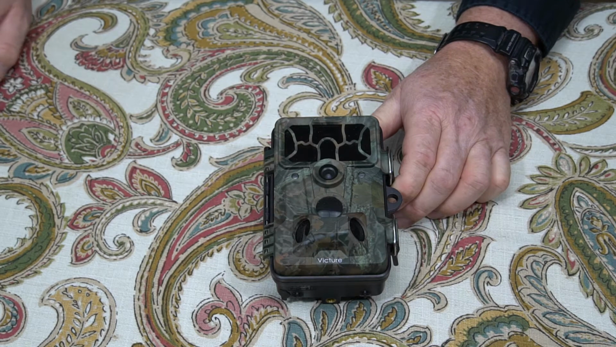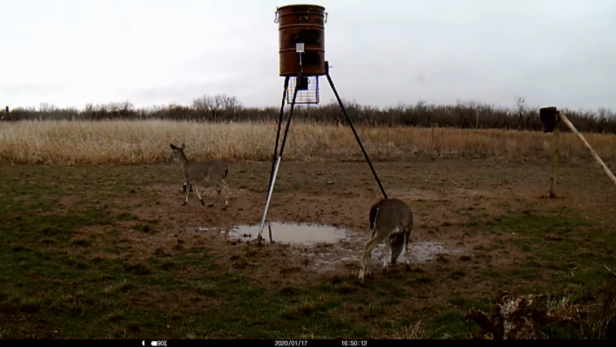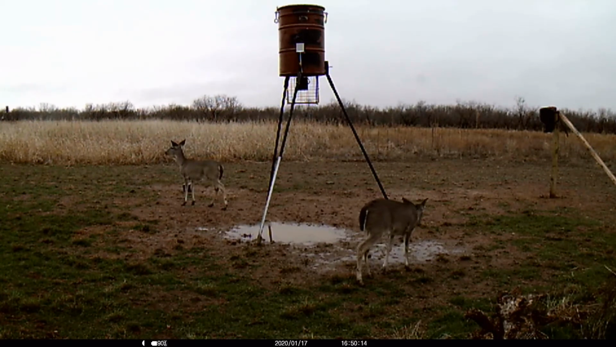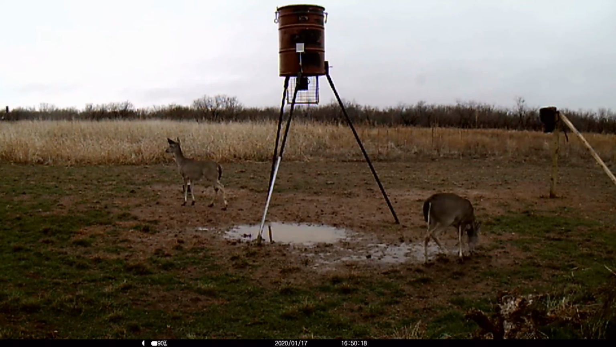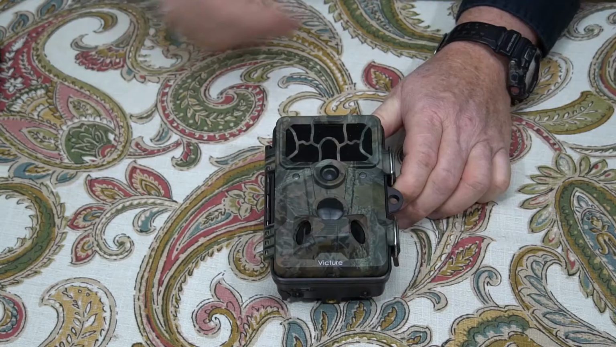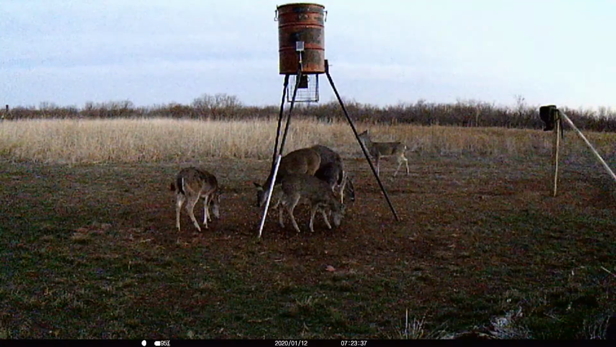Let's go to the next one here, which is a rainy day video, and this one I found a little disappointing. As good as the images were, nighttime and daytime, I expected the daytime video to be better than this, and it just isn't. It's apparently grainier than the nighttime video, which doesn't make a whole lot of sense. Let's see another daytime one.